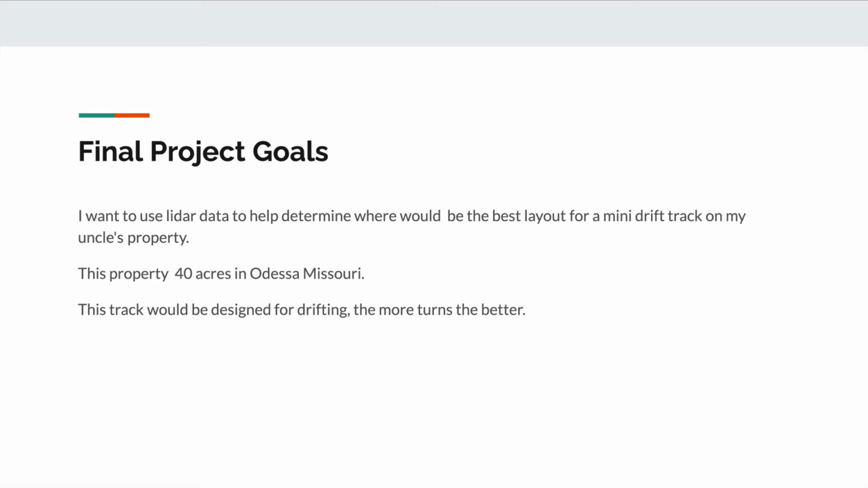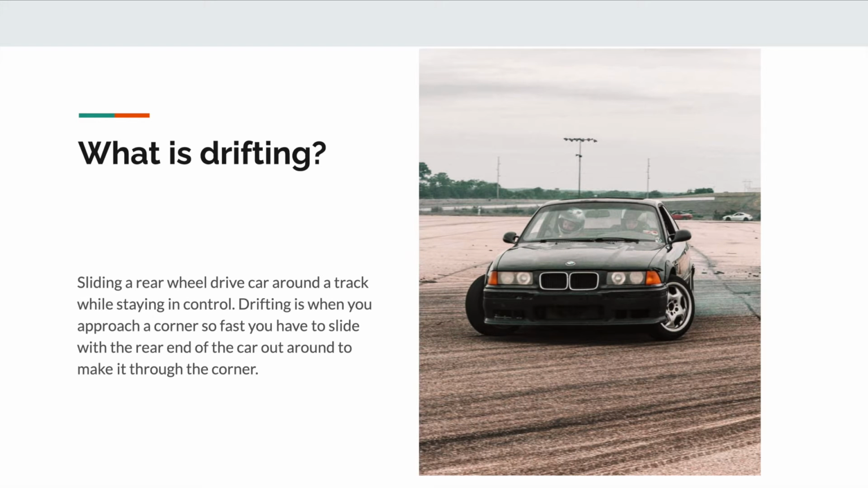So my final project goals: I wanted to use some LiDAR data to help determine where the best layout for a mini drift track on my uncle's property would be. He has about 40 acres in Missouri, and this track would be designed for drifting, and in drifting, the more turns the better. So what is drifting?